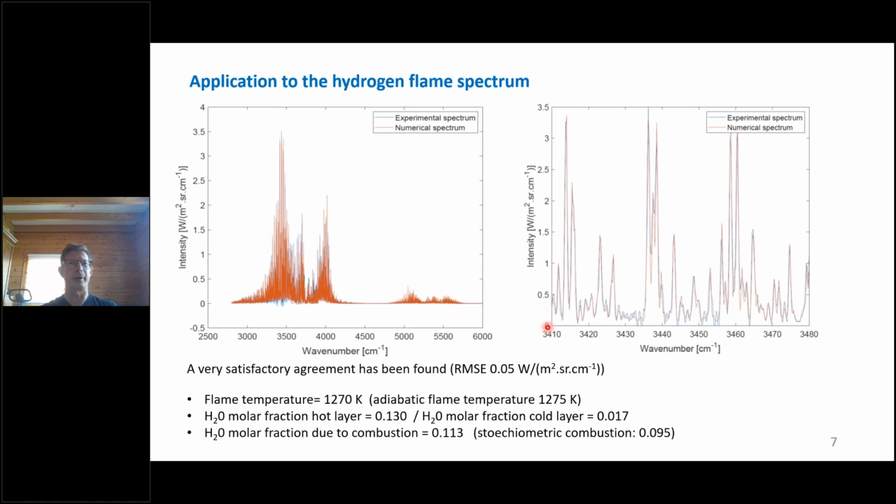So this is an example of this inversion. In this figure, what you see is the experimental spectrum in blue and the numerical spectrum in red. And as can be seen, there is a very good agreement between these two spectra. And the root mean square error is about 0.05 watt per square meter steradian per centimeter minus 1.